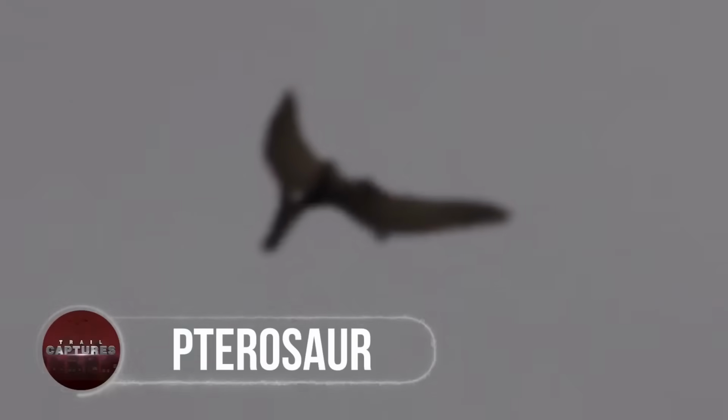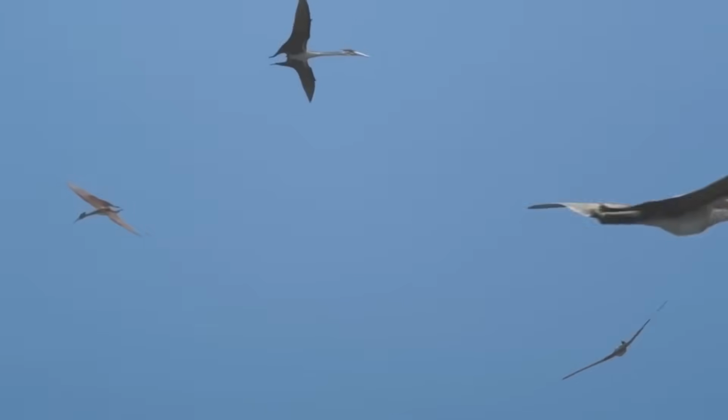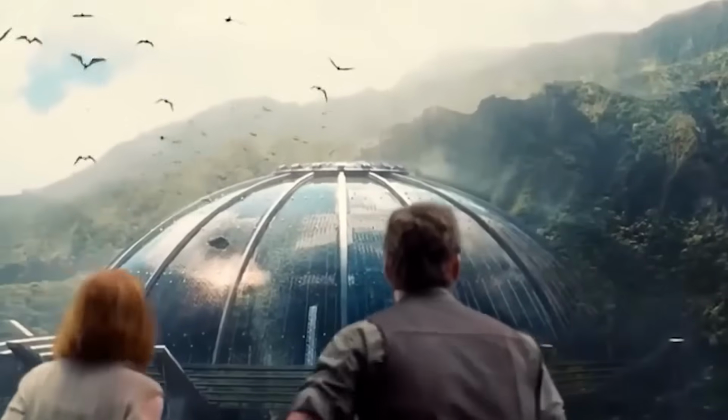Pterosaur. This one seems perfect to be on our list. After all, would you believe me if I told you there was a pterosaur lurking in the skies? Fossilized pterosaurs are well known thanks to movies. They were the best flying creatures ever, but regrettably, we no longer get to see them most of the time. Still, some people claim to have seen it, and fortunately, they also recorded it on camera. What do you think about this footage?